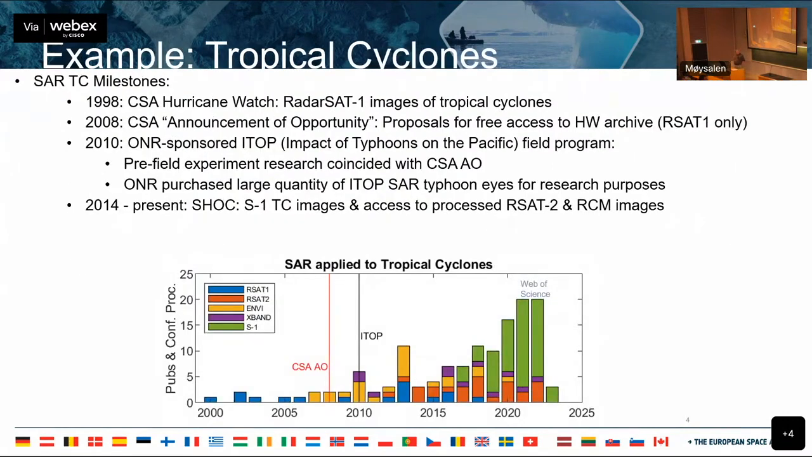So what I did was I searched the database for published papers and conference proceedings with keywords. It was either tropical cyclones or typhoons or hurricanes, and then RadarSat and RadarSat-2, et cetera, going through the different SARs that have been out there.